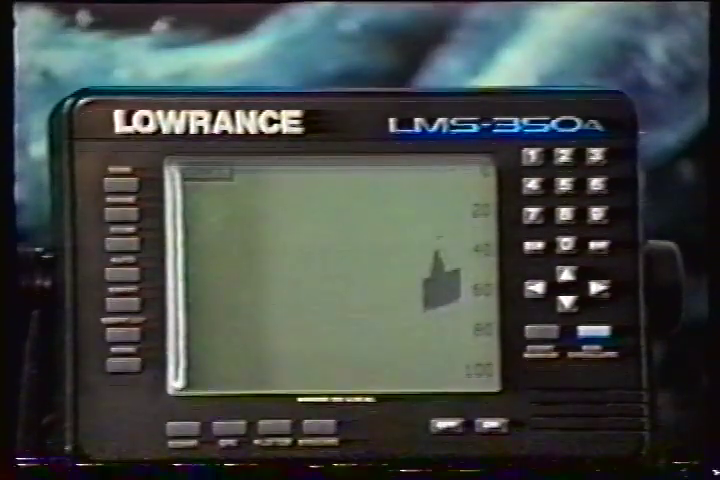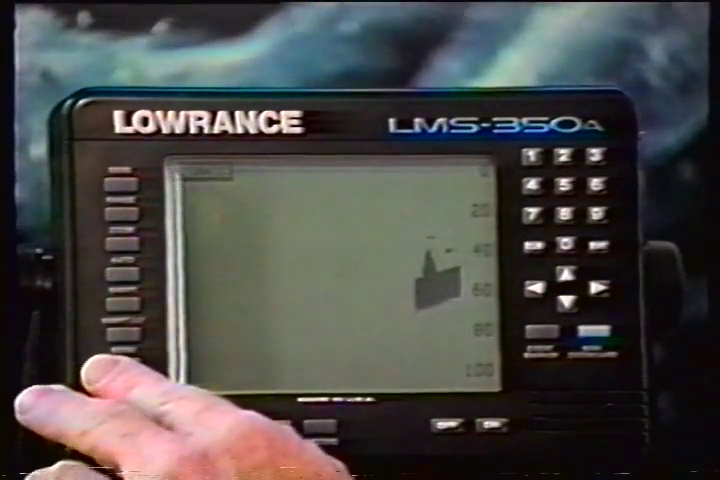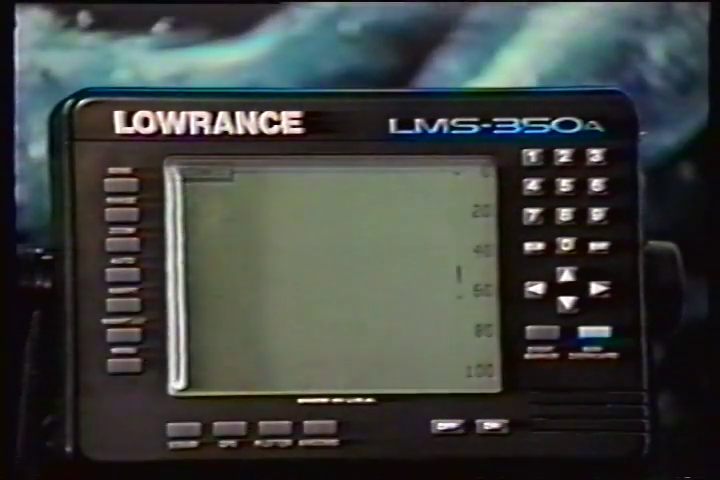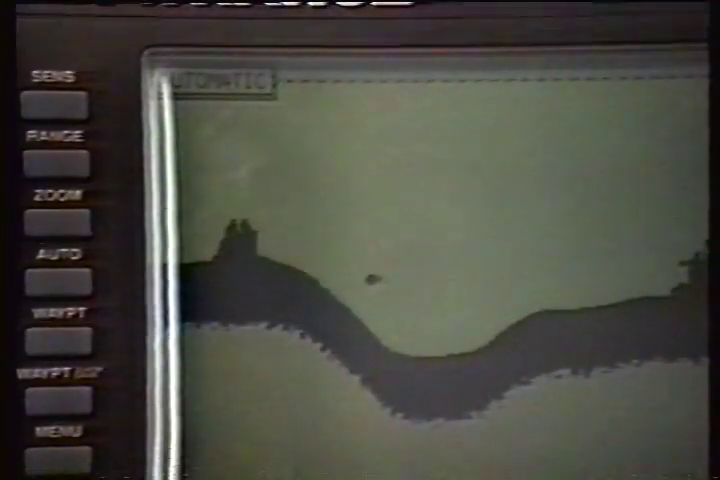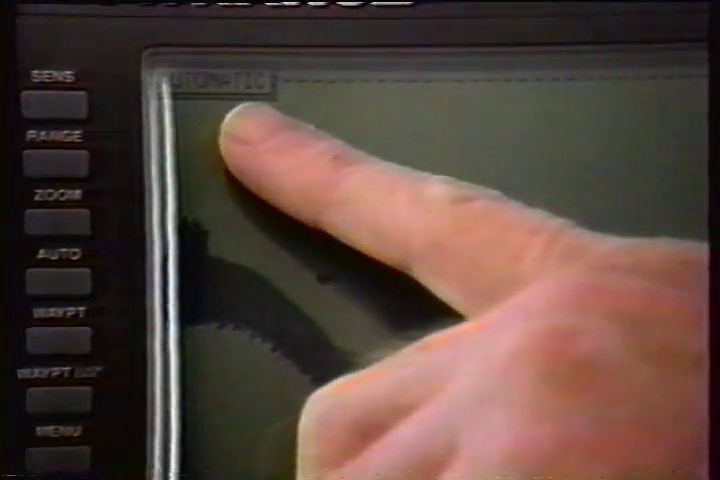To turn the Fish ID feature off again, first press the menu key. Next, press the key adjacent to the Turn Fish ID Off label. Remember, the Fish ID feature can't be used when the LMS350A is in the manual mode. If you turn the Fish ID feature on when the LMS350A is in manual, the microcomputer will turn the automatic feature on. If you turn automatic off when the Fish ID feature is on, the Fish ID feature will be turned off also.